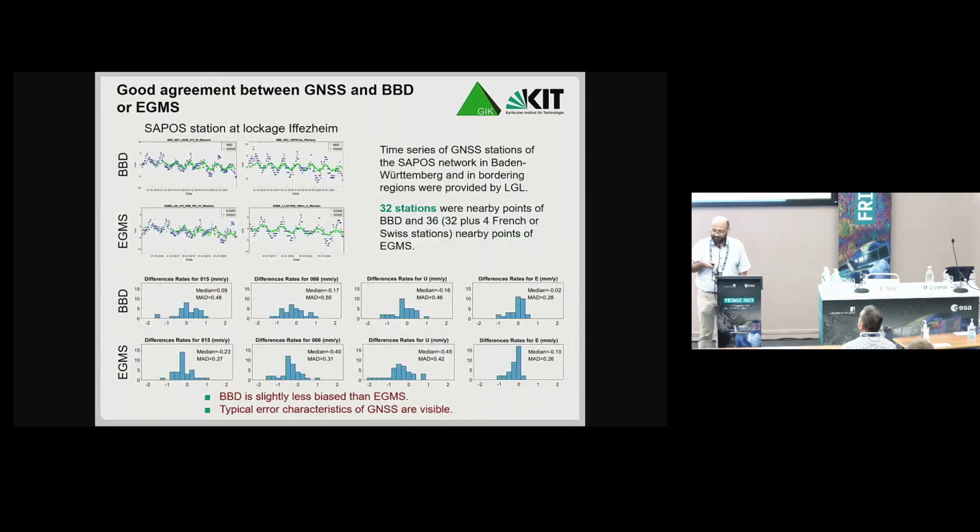On this slide, we see a comparison with the GNSS data. For BBD, I could use 32 stations, for EGMS 36. And in these histograms, you see comparisons for the ascending and descending orbit, for the vertical product, and for the product in east-west direction.